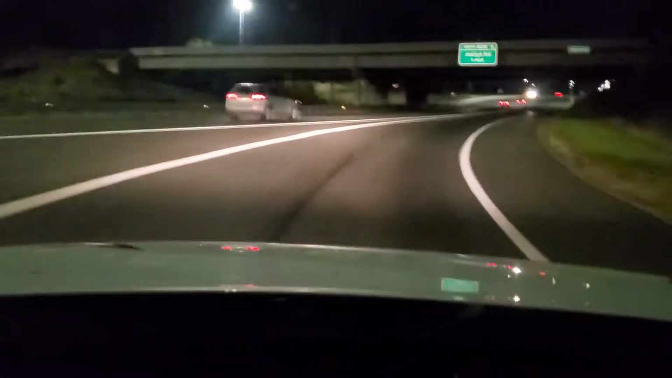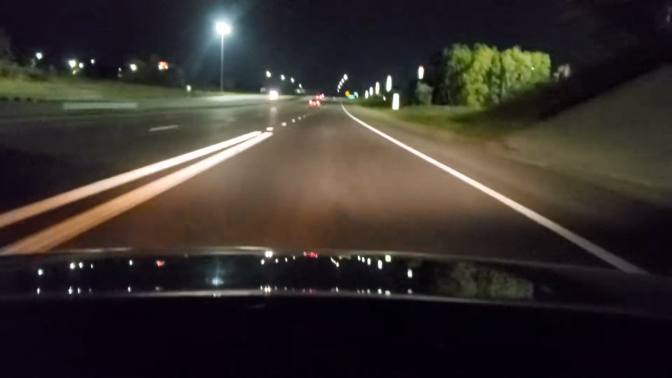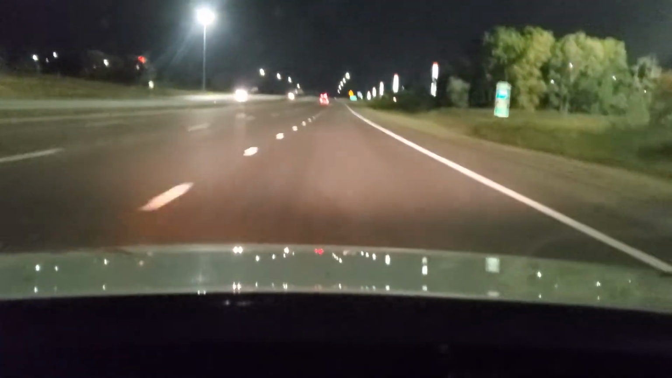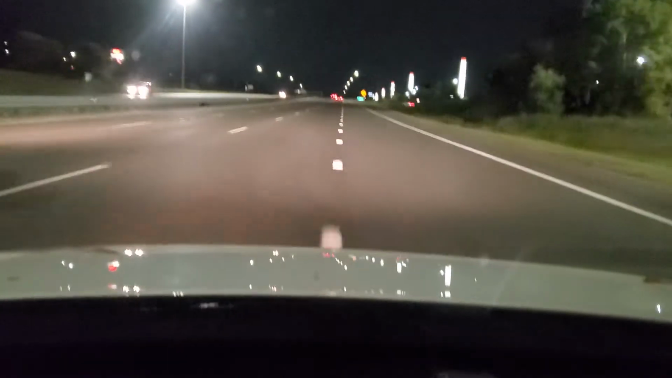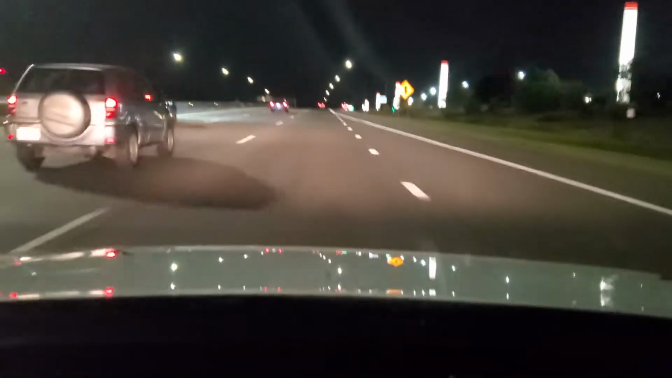I'm looking over my shoulder, checking for a gap, and then you want to start accelerating on the acceleration lane and build up speed. There are about 7 cars, so you want to use this lane to build up all your speed. Have a nice merge out, and that was a great speed control. So now I'm maintaining my speed. I'm coming out nice and smooth.